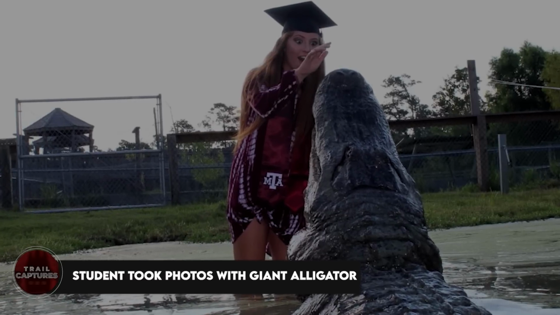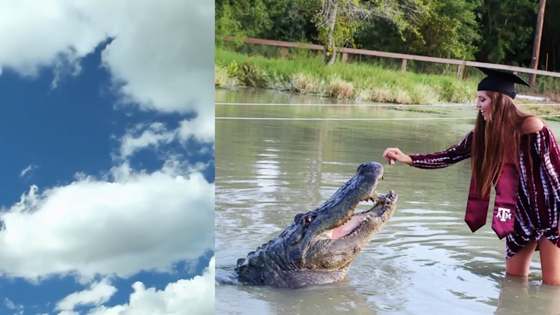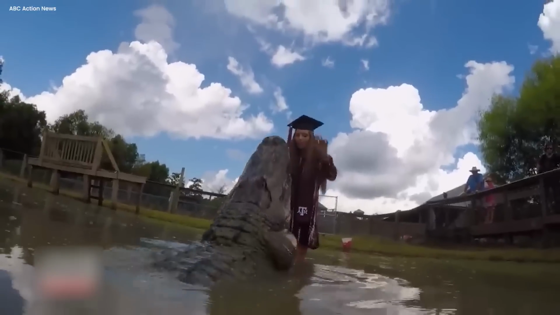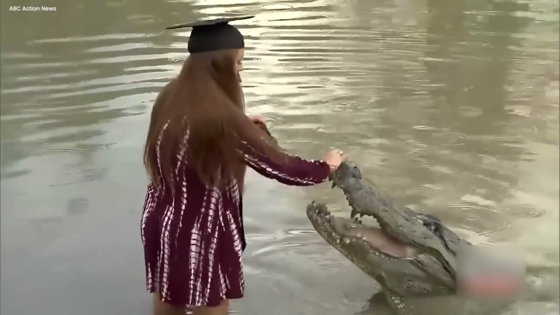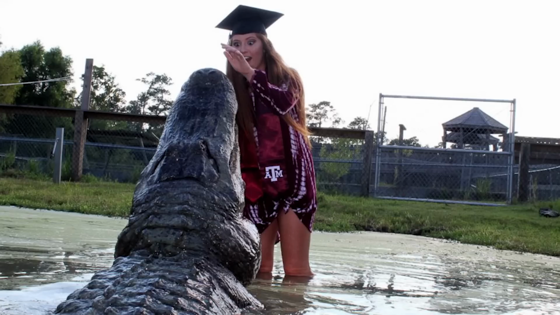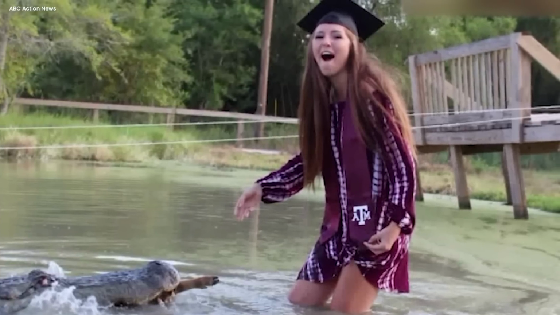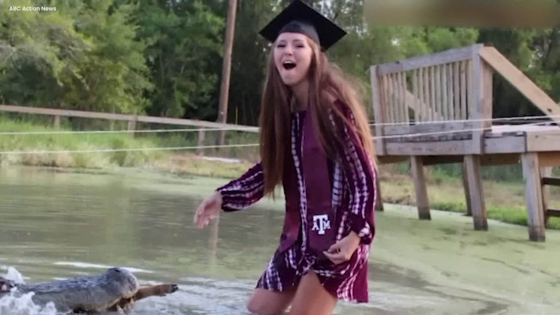Student took photos with giant alligator. Once, on a glowing day, a girl in a happy graduation outfit stood by the water. She smiled big as a giant alligator popped up, looking like it came from a dinosaur book. They seemed like friends ready for a big adventure. Click! The girl moved to solid ground, and guess who tagged along? Yep, the giant alligator. They walked together like best buddies. The girl laughed. The alligator sort of grinned, as much as alligators can.